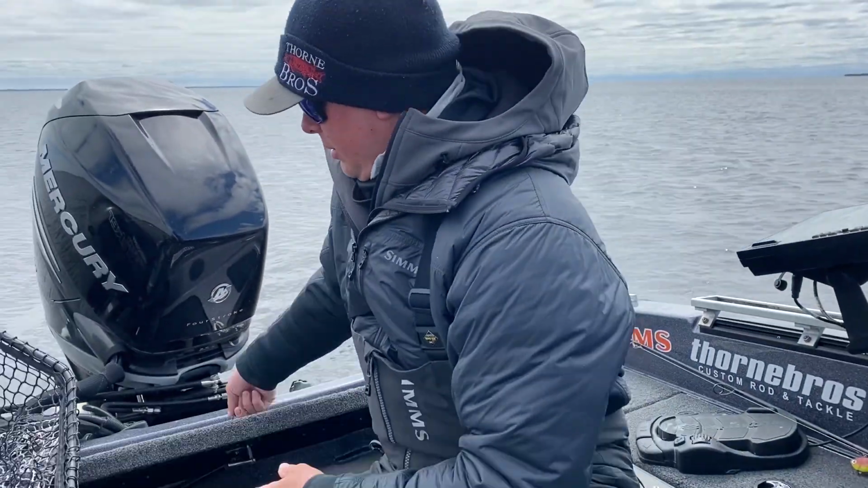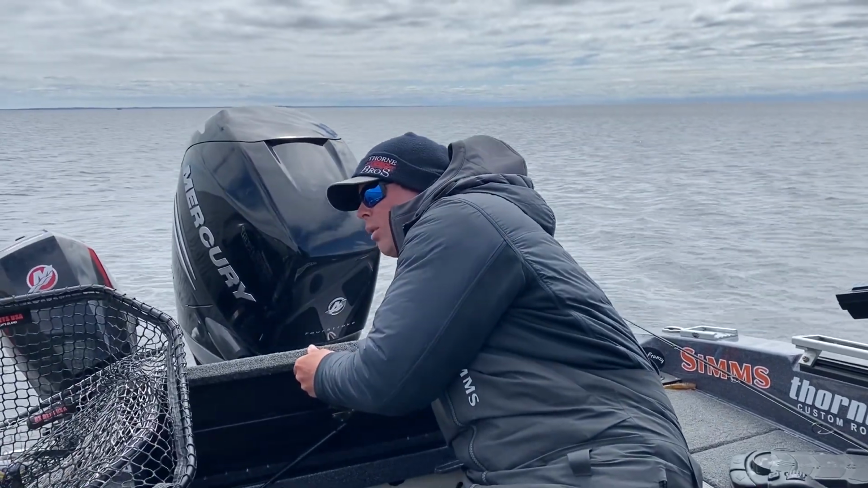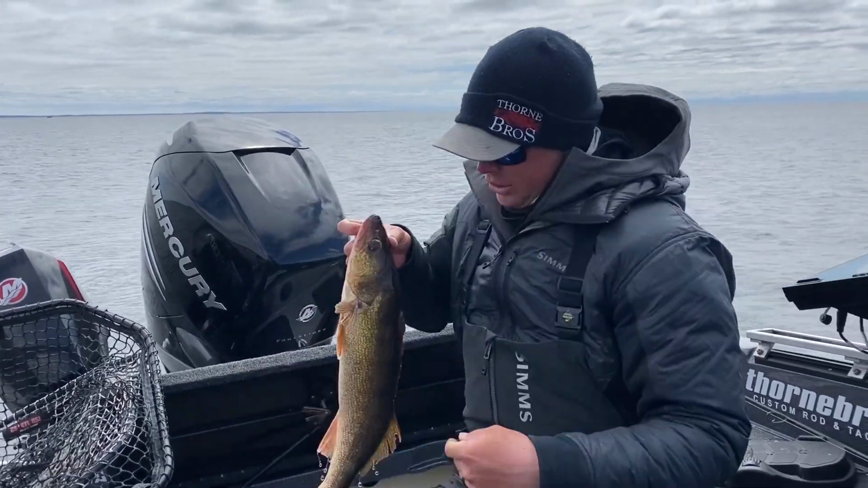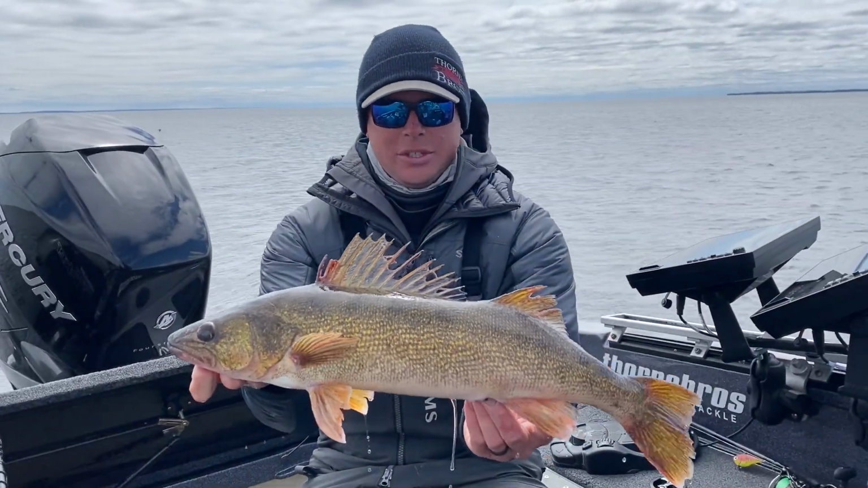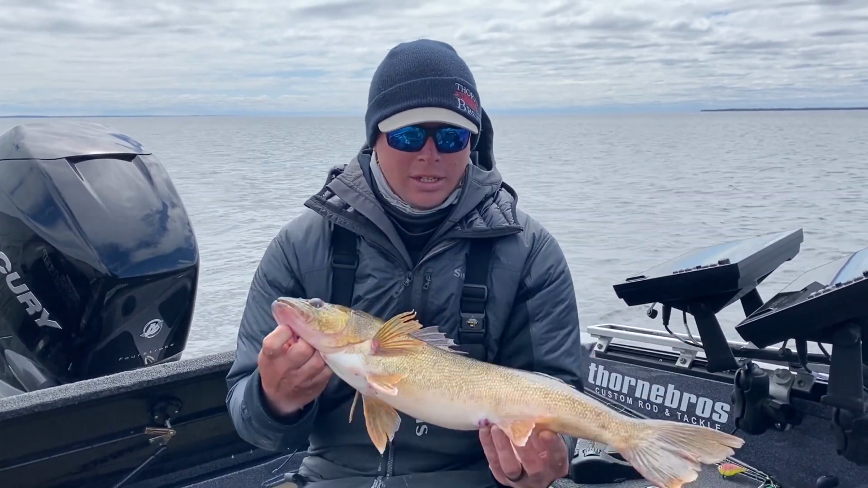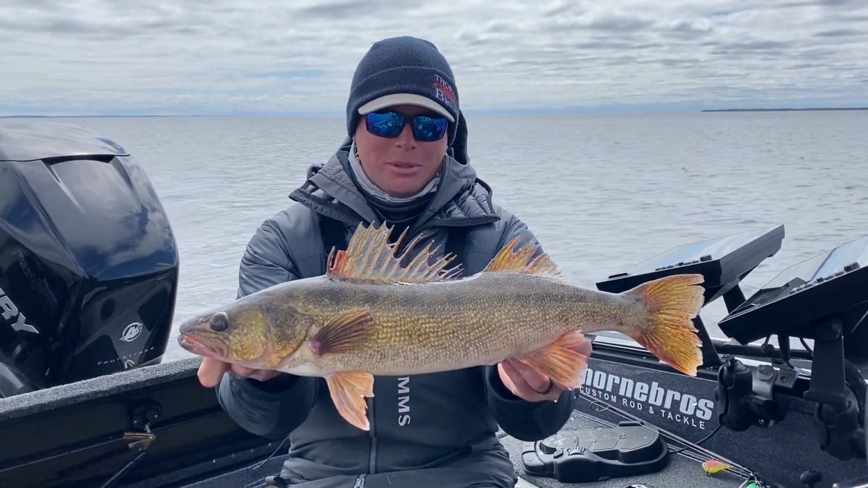All right, I decided to keep one just to show you guys, but these are kind of the size of the fish that you guys are seeing in those images, anything from these 24 to 28 inchers, but just nice fish. These ones are beat up from spawning.